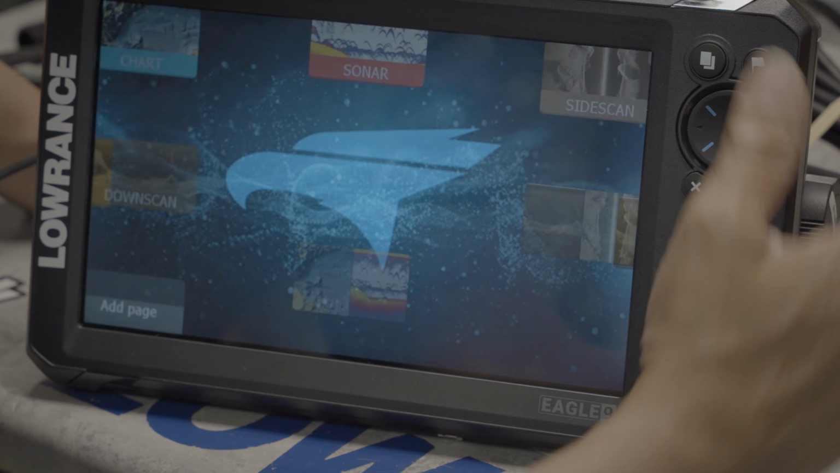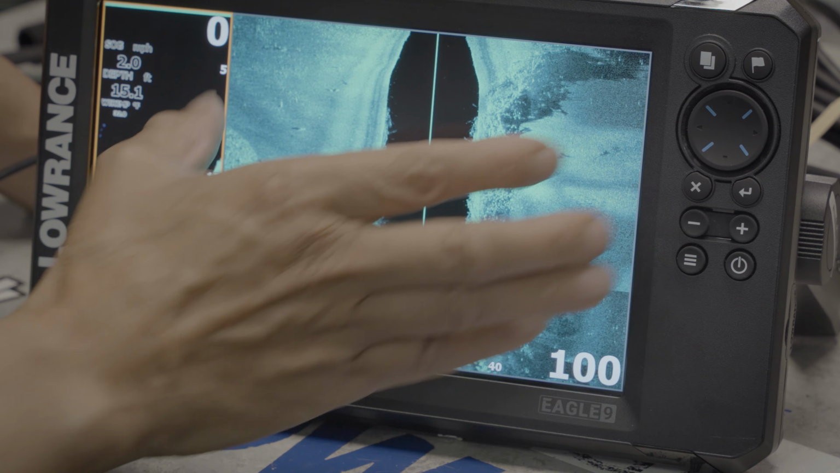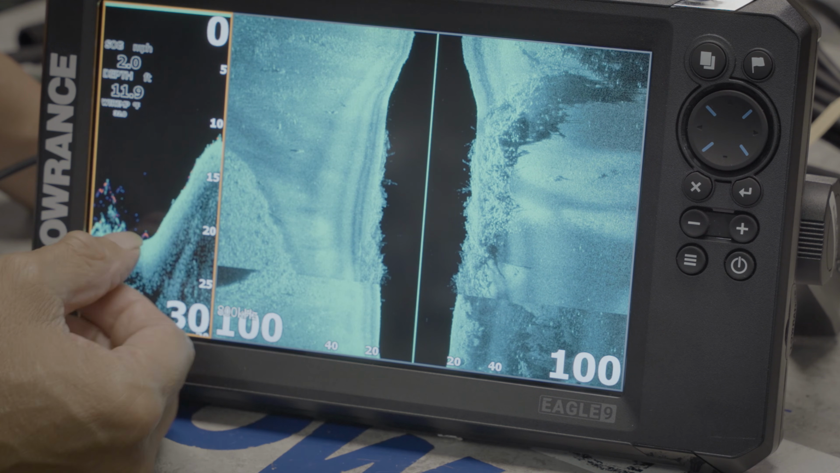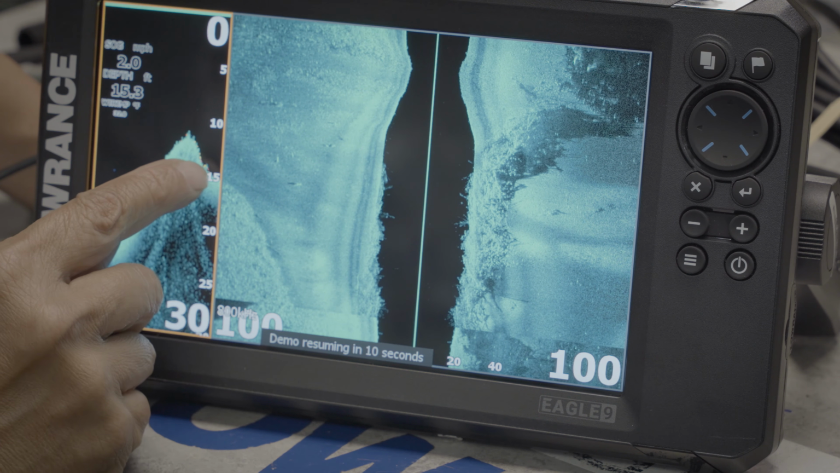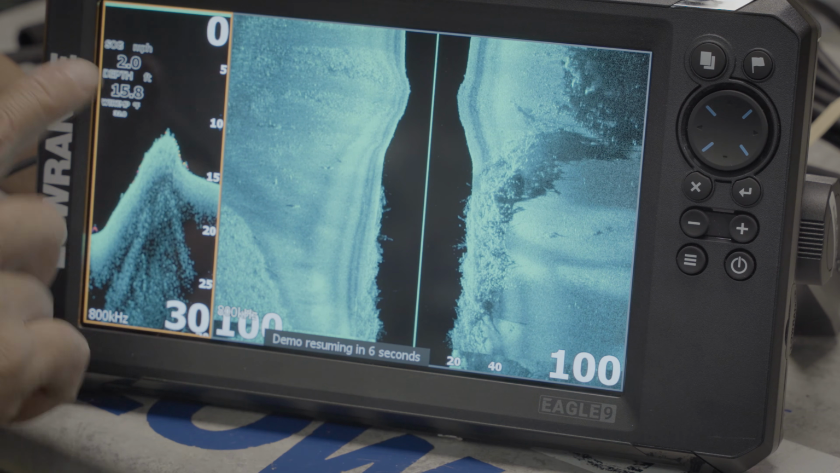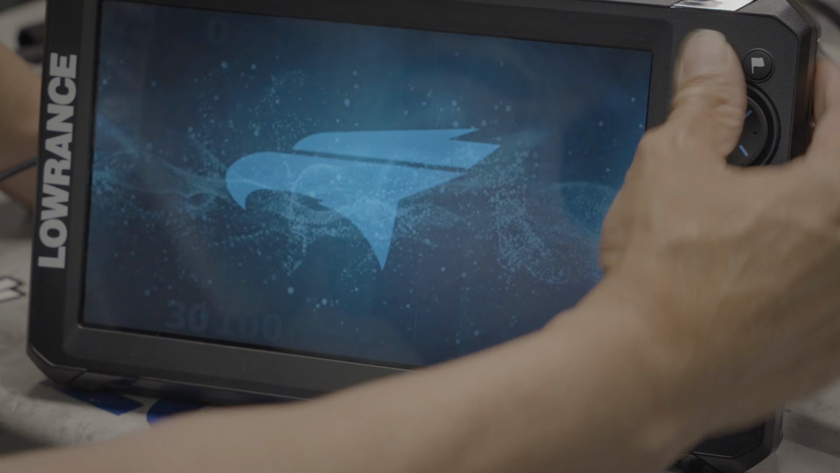Now we hit the page button and we go to the screen that we created. We press enter. We have a big side scan, small down scan. The down scan has fish review, which is a Lowrance patent, which shows the air bladder of the fish in different colors and some organic matter in different colors. So that's using your down scan, which is from here to here, with your side scan at the same time. This is a nice screen.